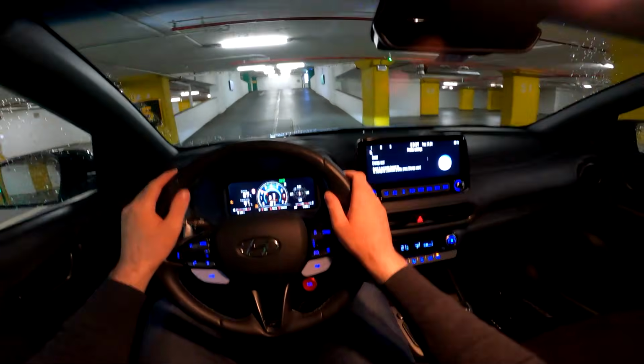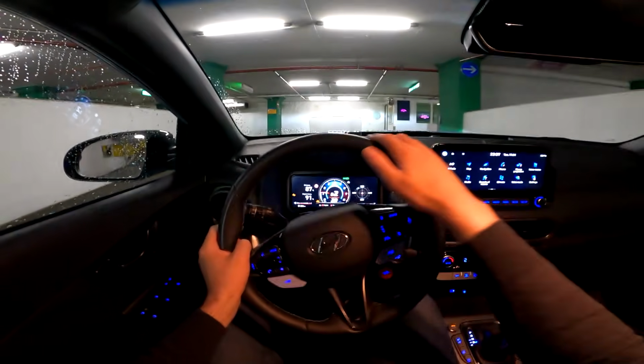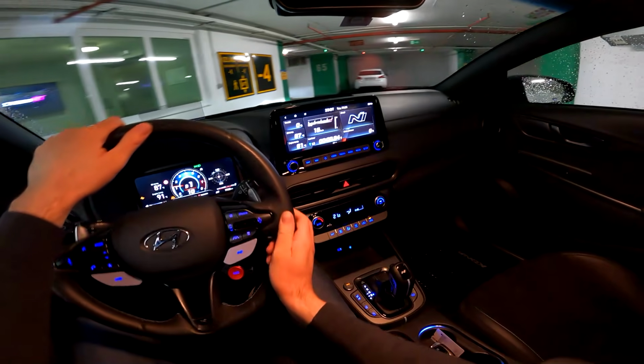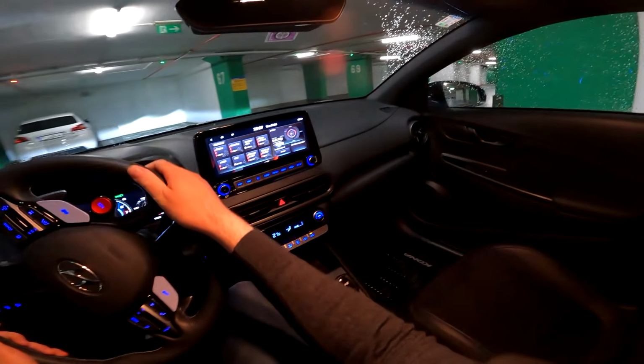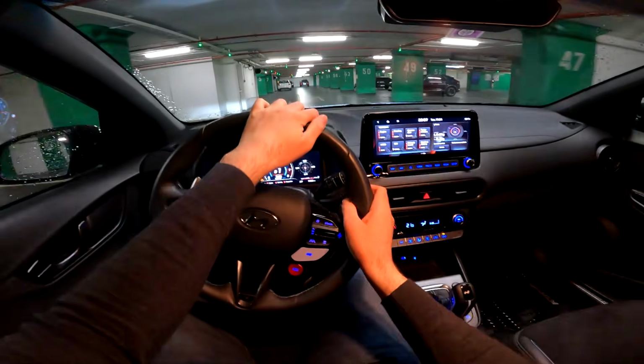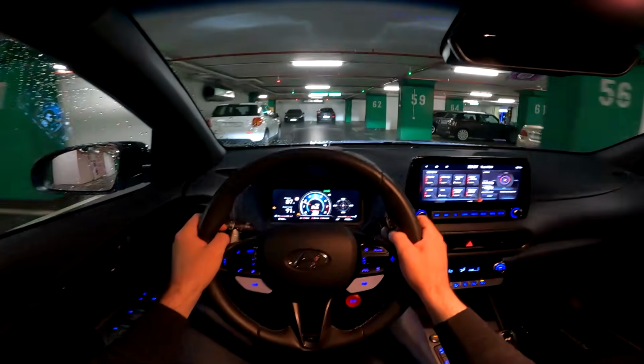So just let me go to the home menu. There we go, and now you see N mode, and here is where you adjust various settings. You can adjust the custom mode and activate launch control. So you press this and then you activate the launch control.